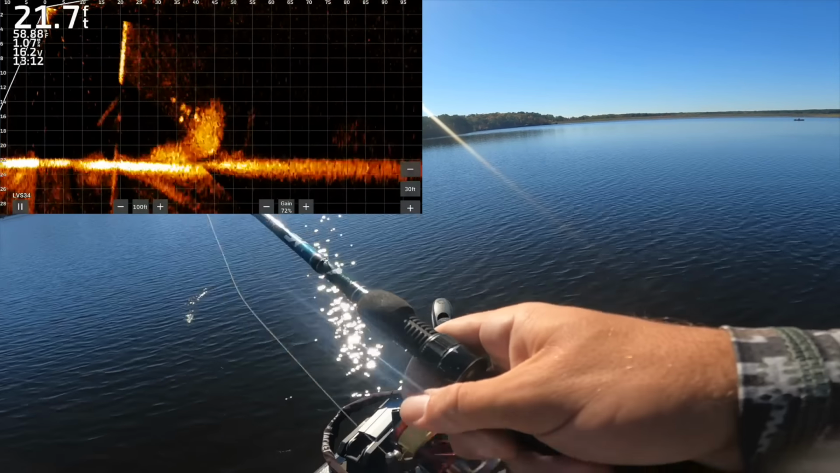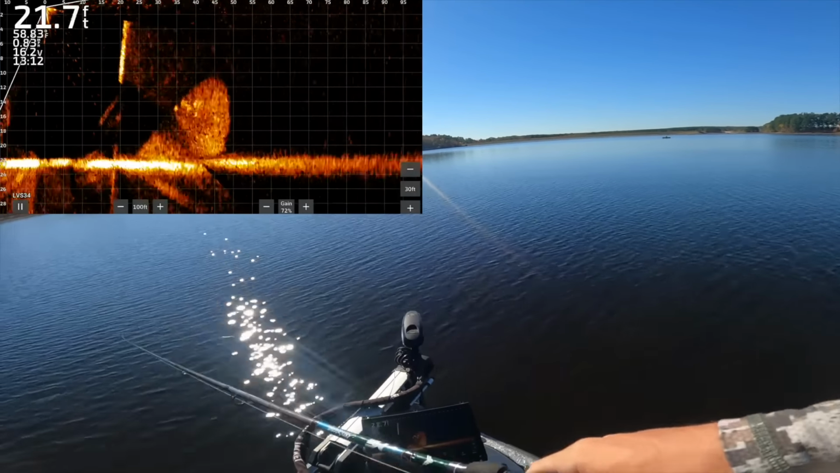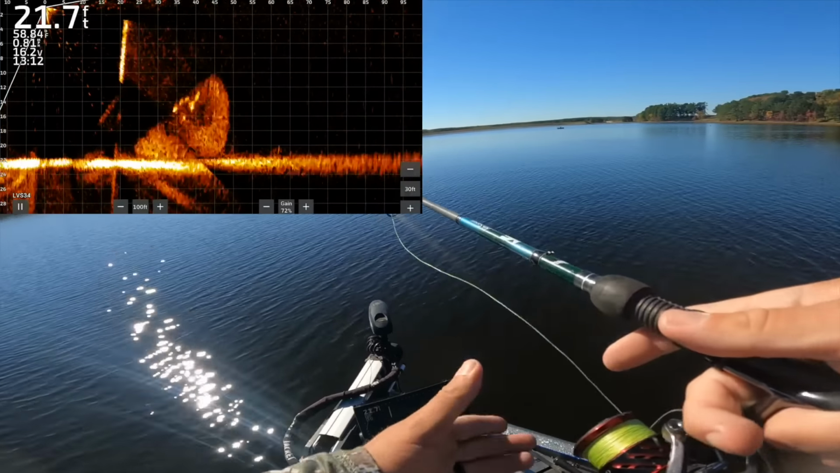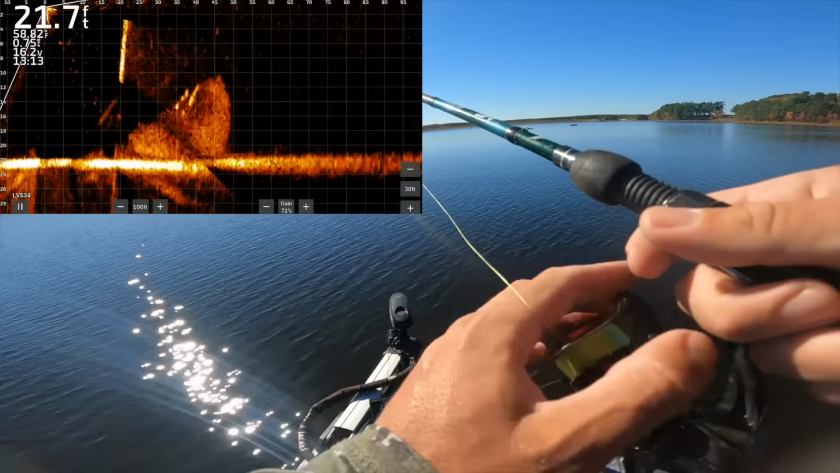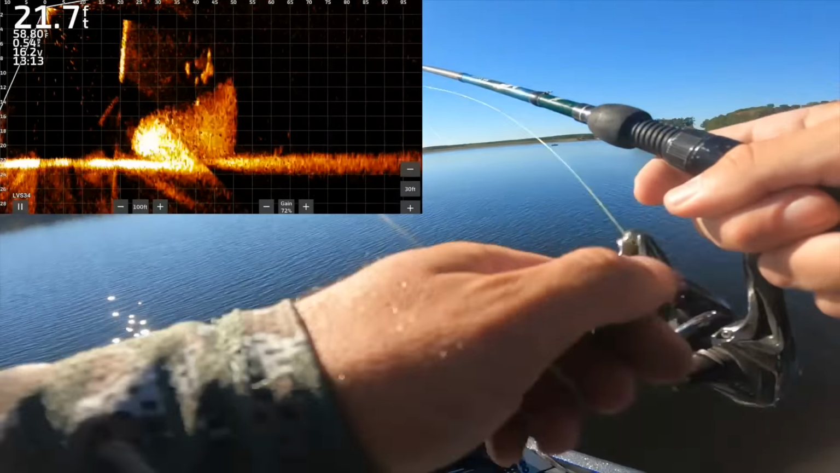And they're not as stupid as you'd think, as you saw. If they were a little higher in the column, they're 15 feet down. If they were a little higher, I would throw the jerkbait in their first cast and I probably would have got one to blast it, but since they're deeper and they're moving quick, I'm gonna do that and get them to eat the hover juggle.